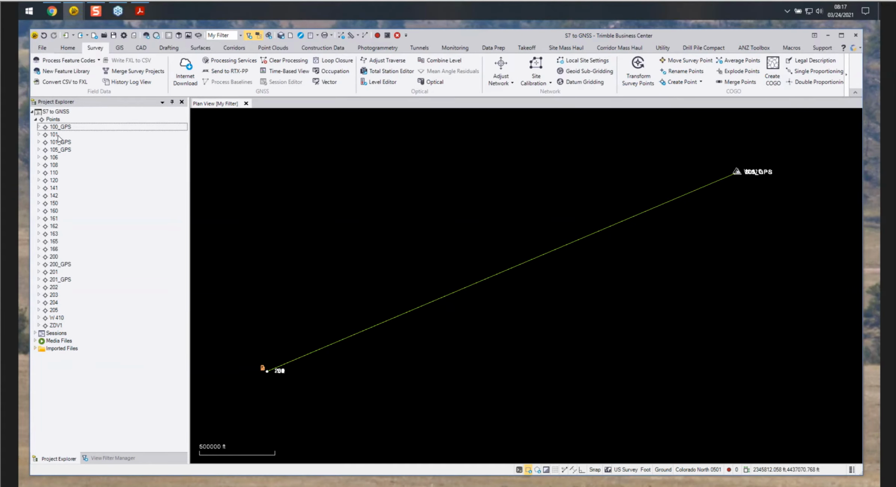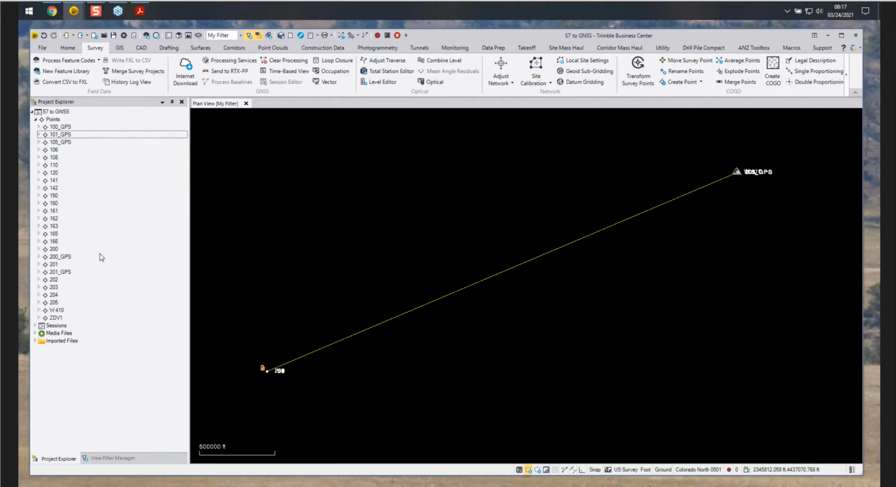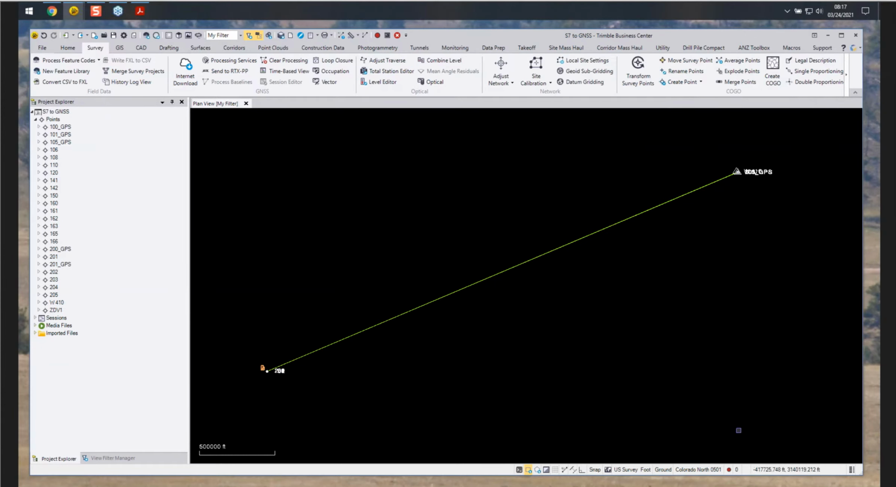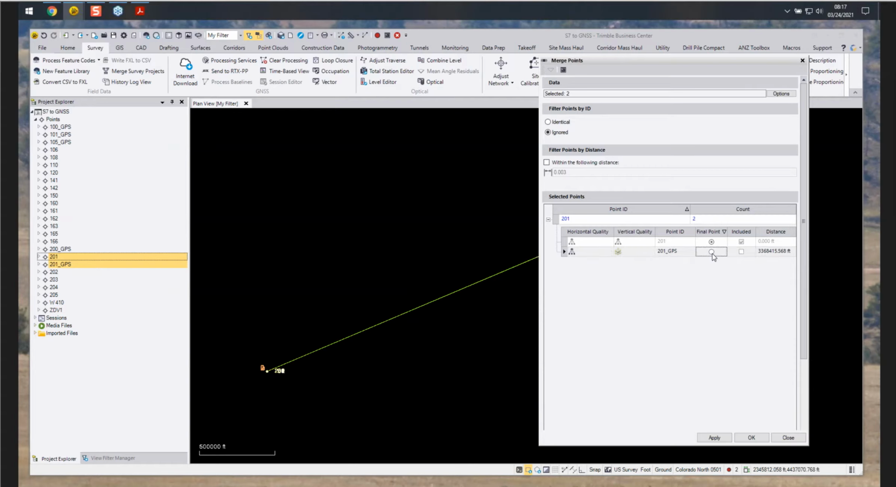And then we'll continue through our other points to complete the merge. And now we've merged our assumed coordinates to our state plane coordinates.